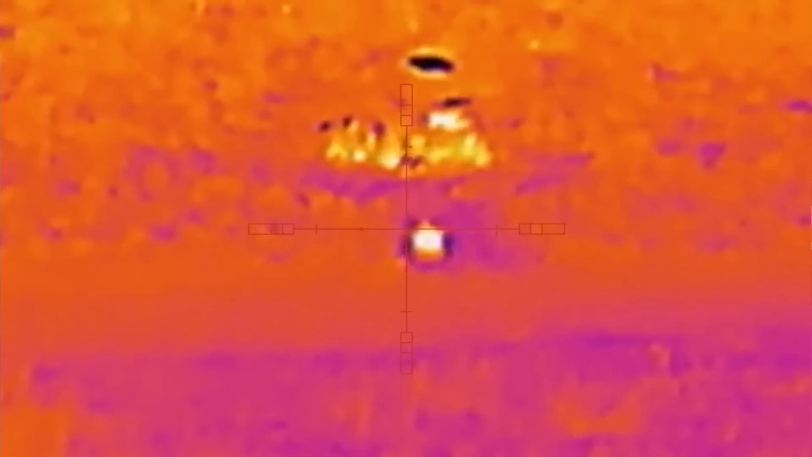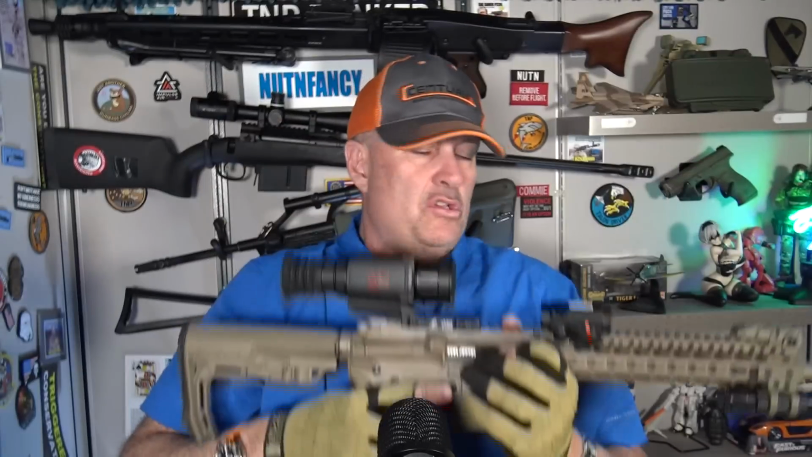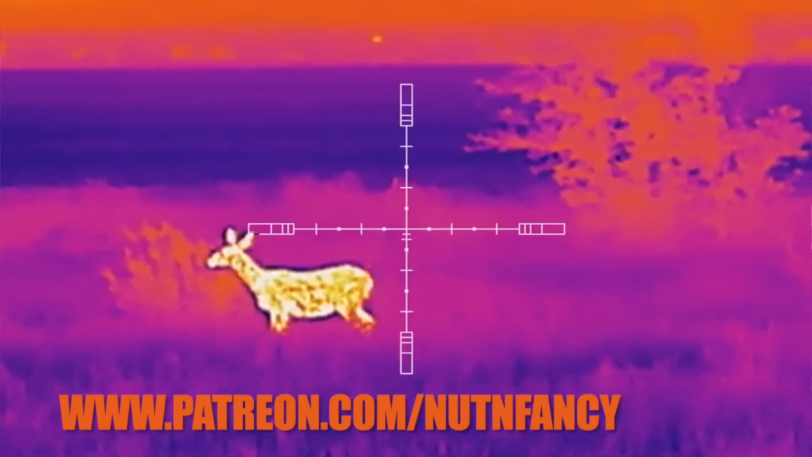There is a USB attachment there on the side under that rubber cover. You can have an output. You can actually connect to this via their app too, I believe. And to be completely honest with you guys, I'm kind of anti-app at this point. I'm so damn sick of apps and having to have something on my phone, something that wears my phone battery out. Unless it gives me a very distinct advantage, I kind of avoid apps. I'm not saying I wouldn't go with the AGM app.